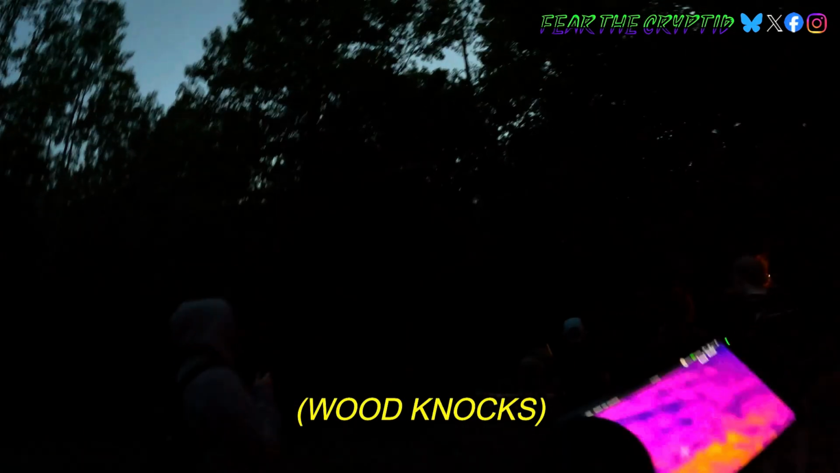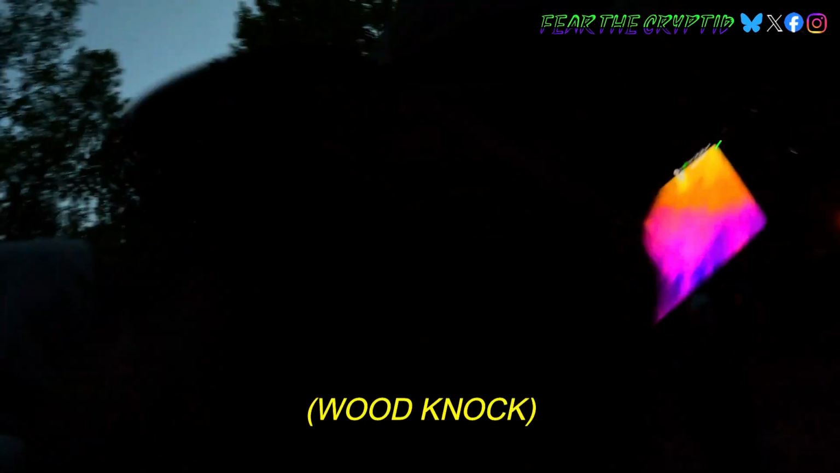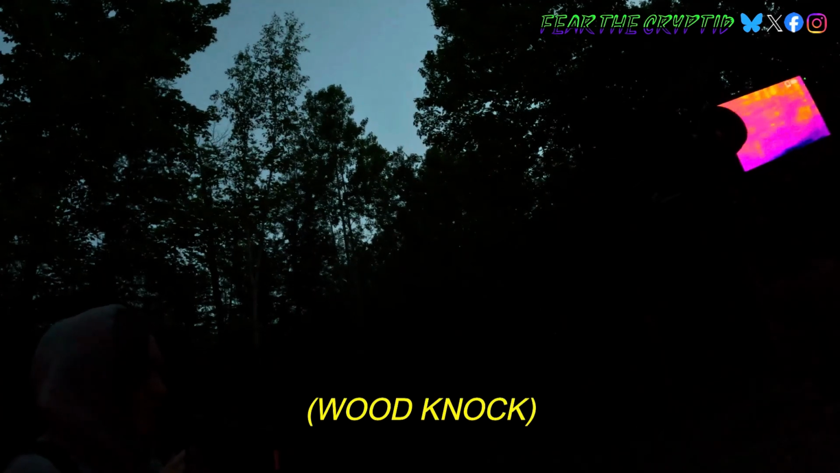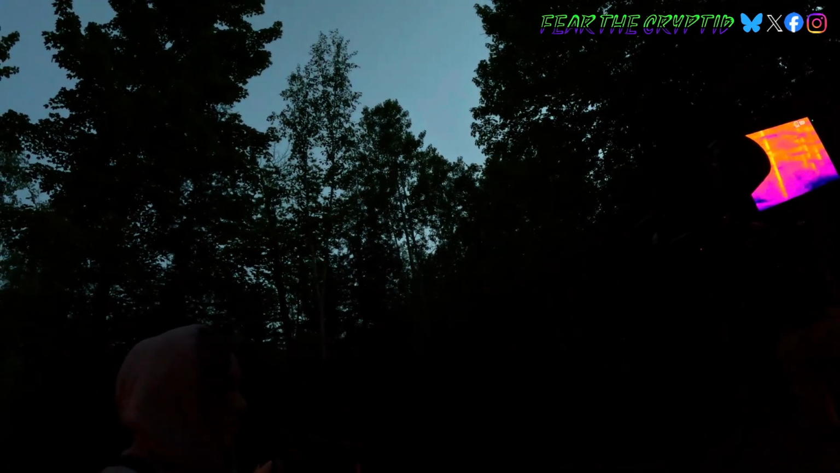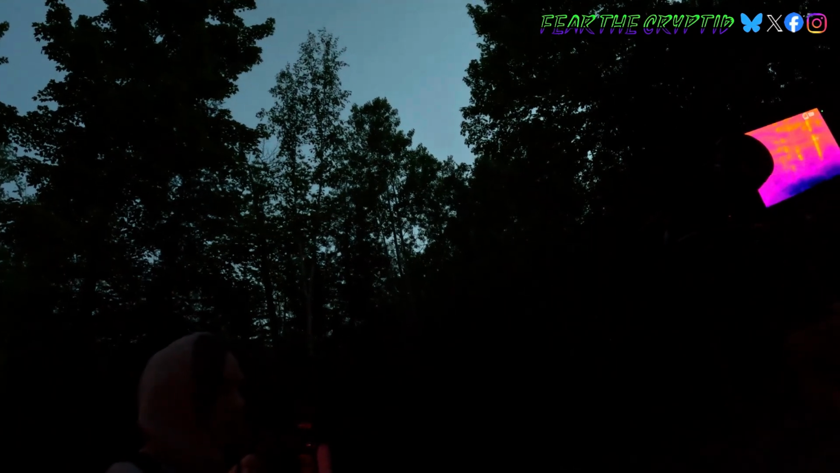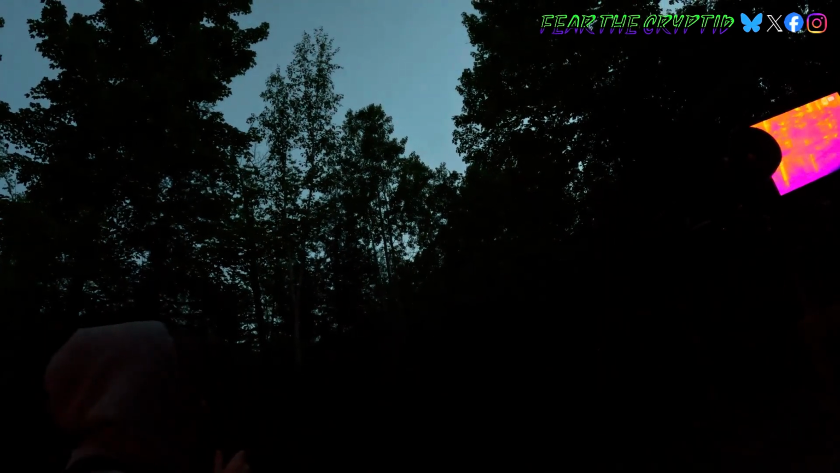We continue the hike until one investigator tries to see if he can get a response from initiating some wood knocks. We wait for a response, but to no avail, letting the individuals at the base camp know that those sounds originated from our group.